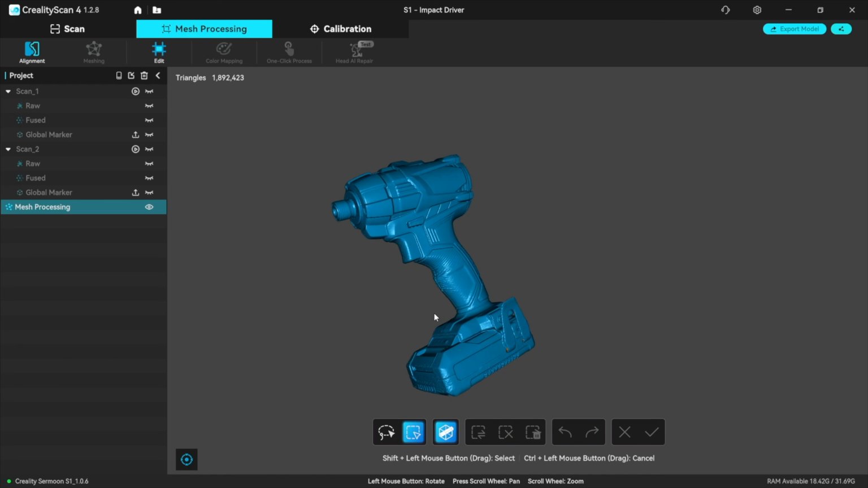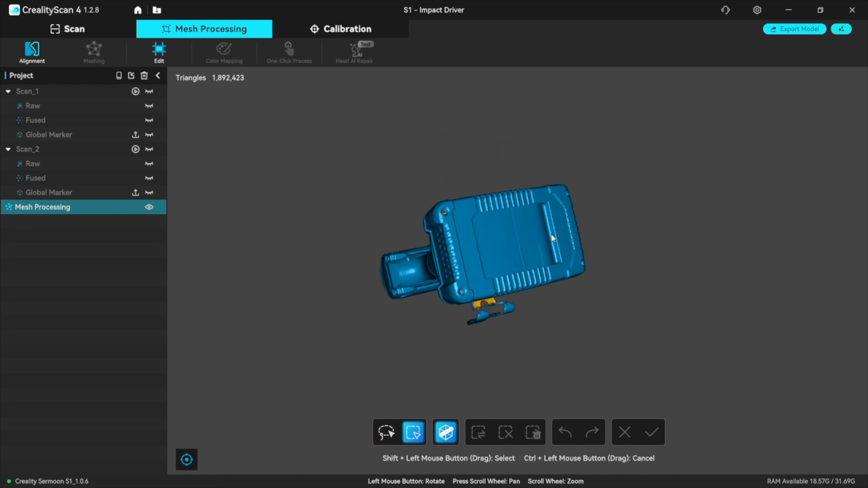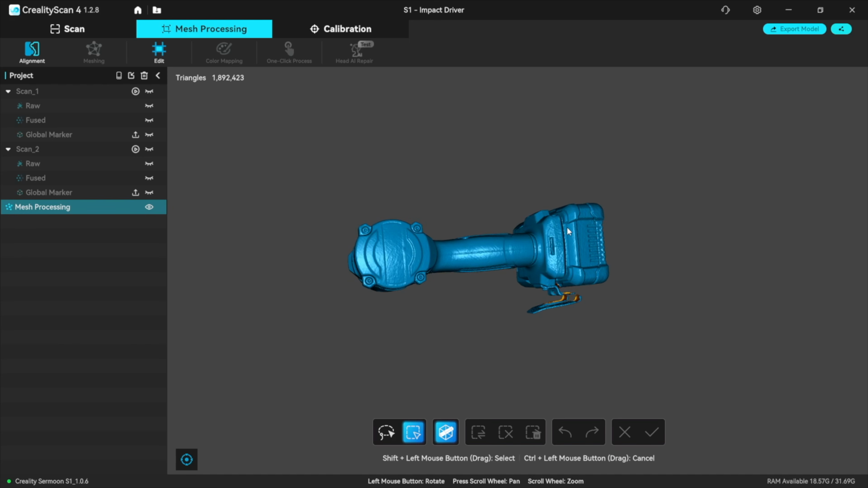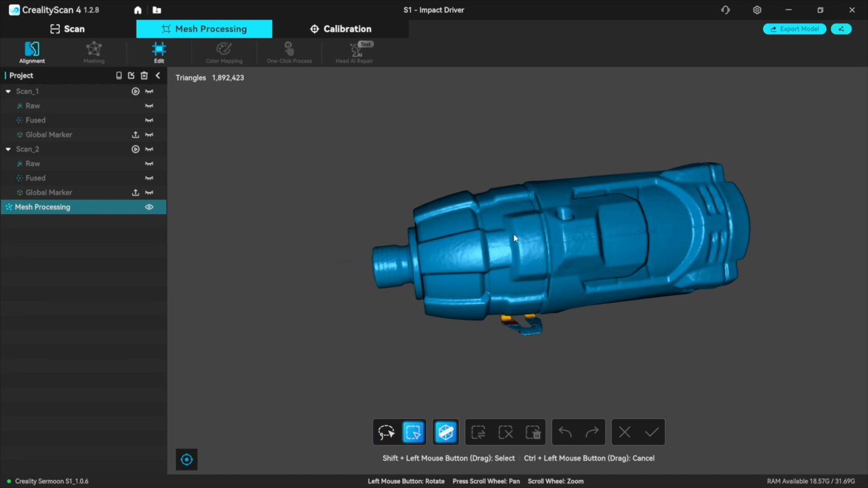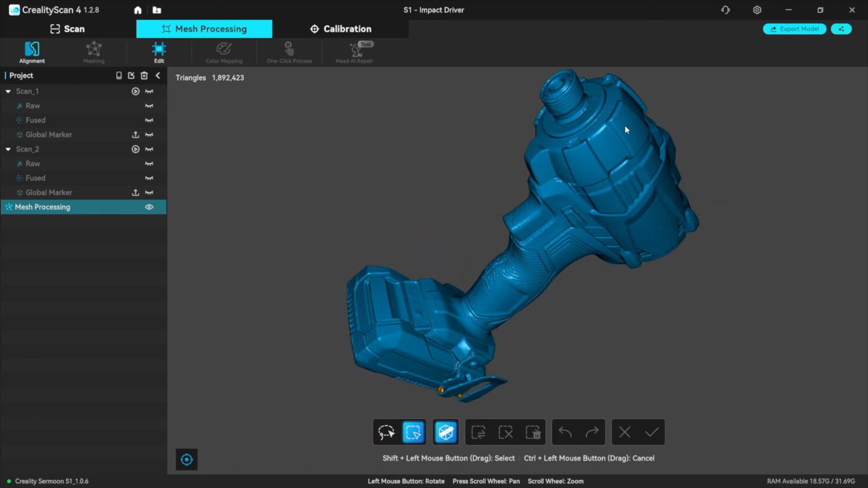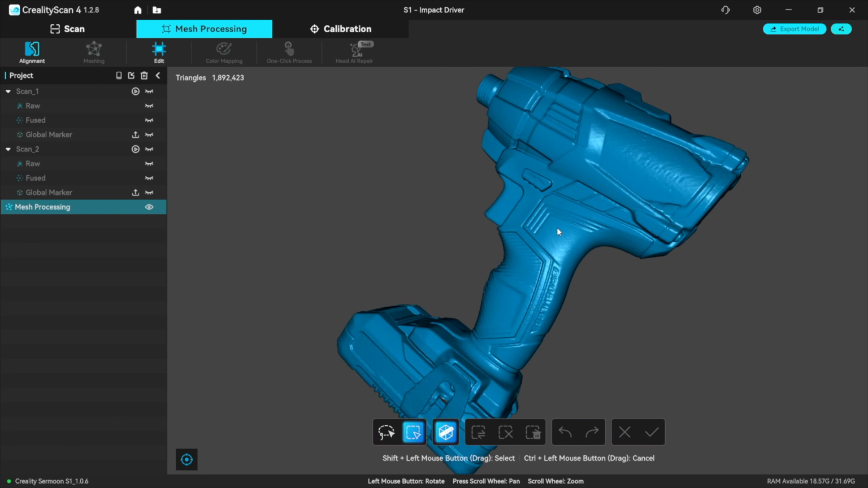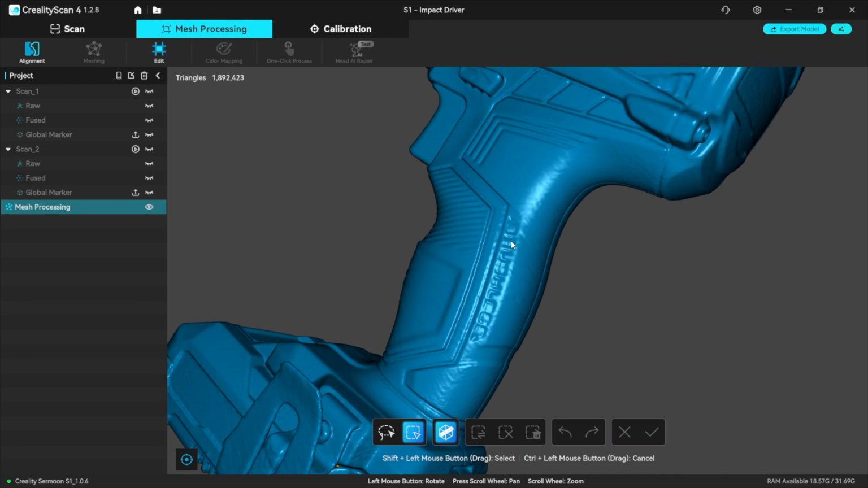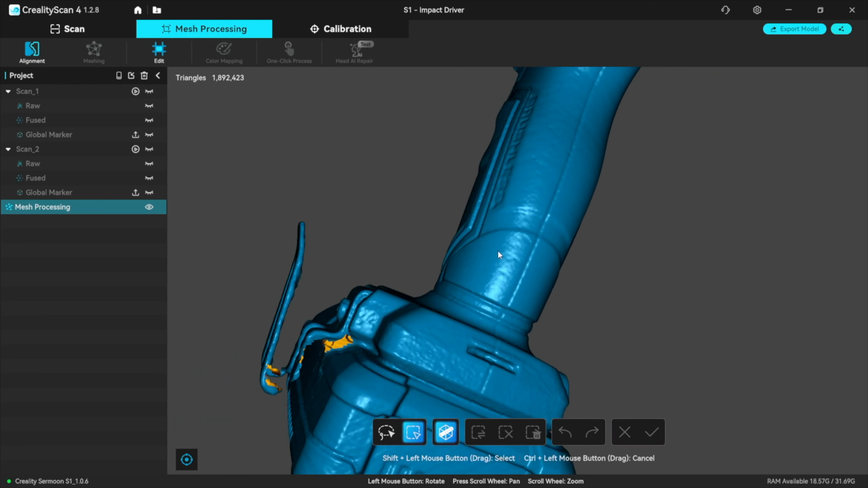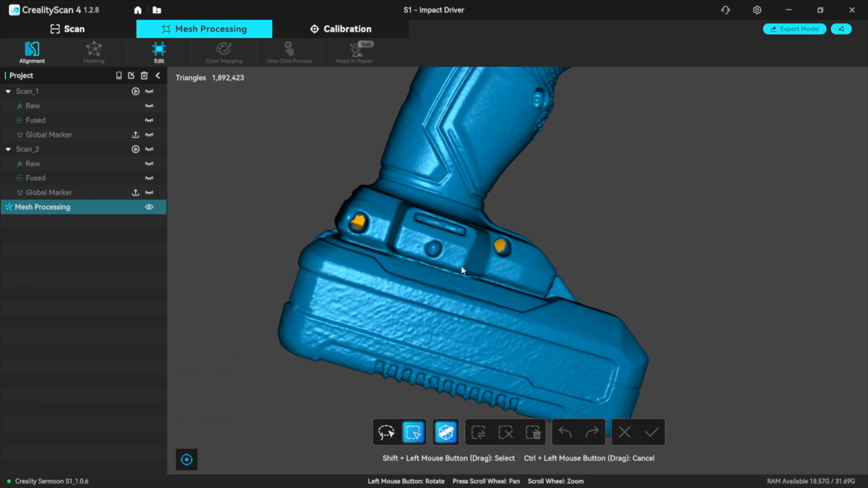There we are. Look at that for a scan. Got the bottom in. It's all good around there. Got the top. Beautiful. Nice and detailed around there, around the rubber grip. Got plenty of that in there, didn't it?